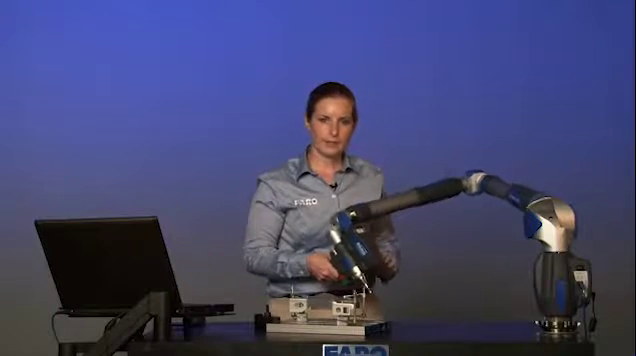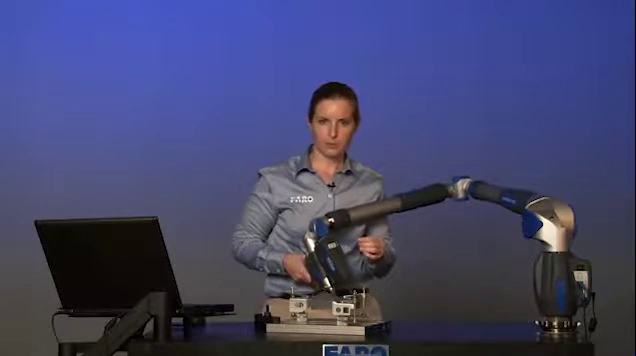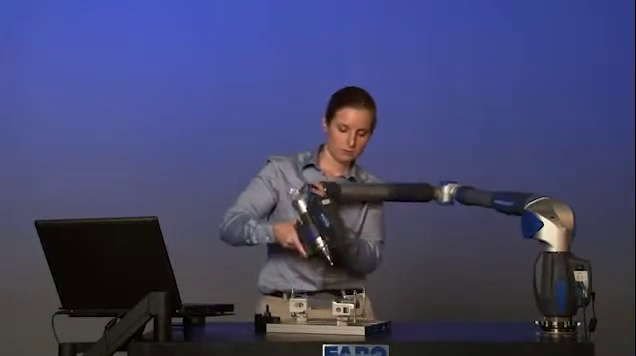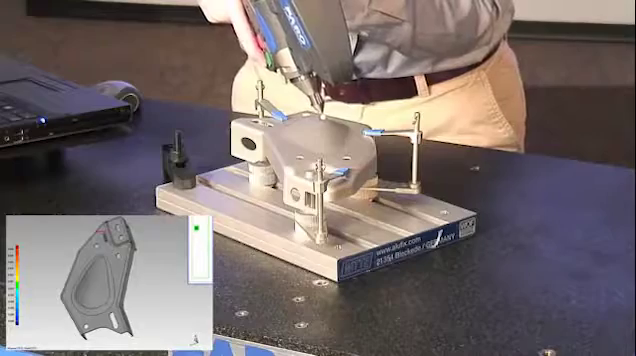Now that we're aligned to the CAD model for this part, we can begin scanning it and see a real-time comparison to the CAD model. Select the green button to activate the scan.